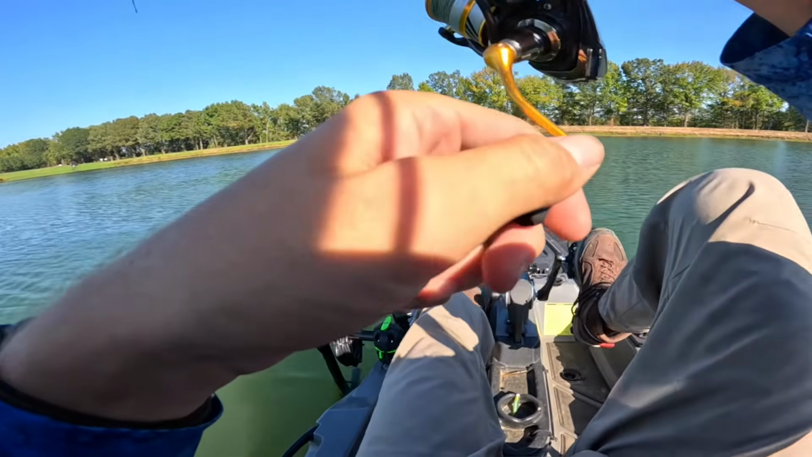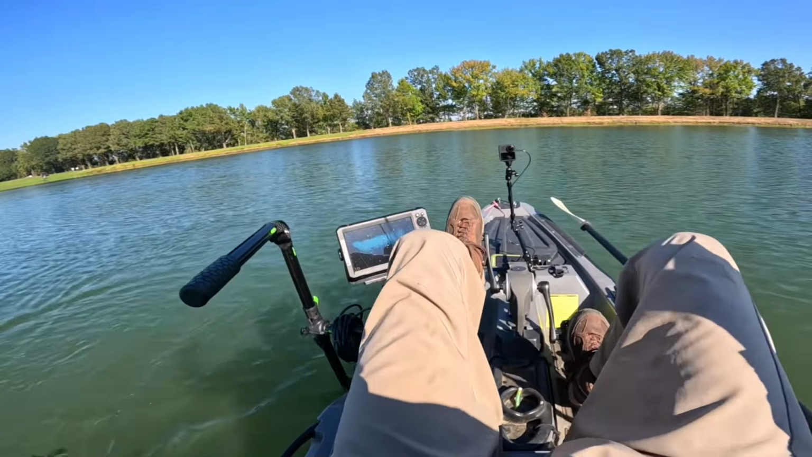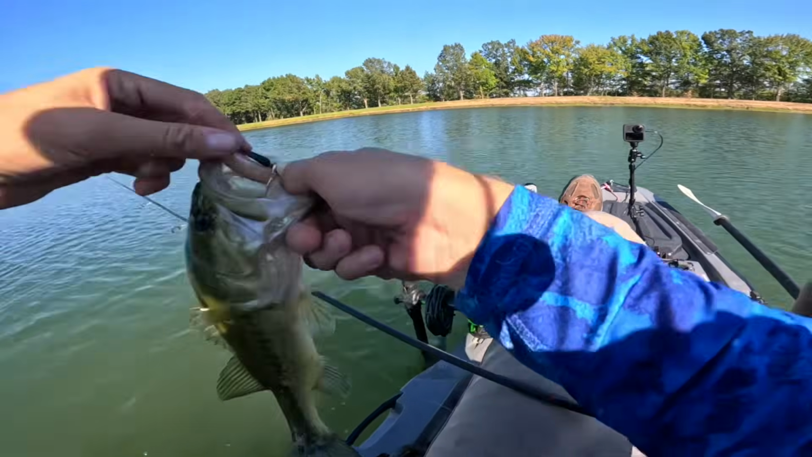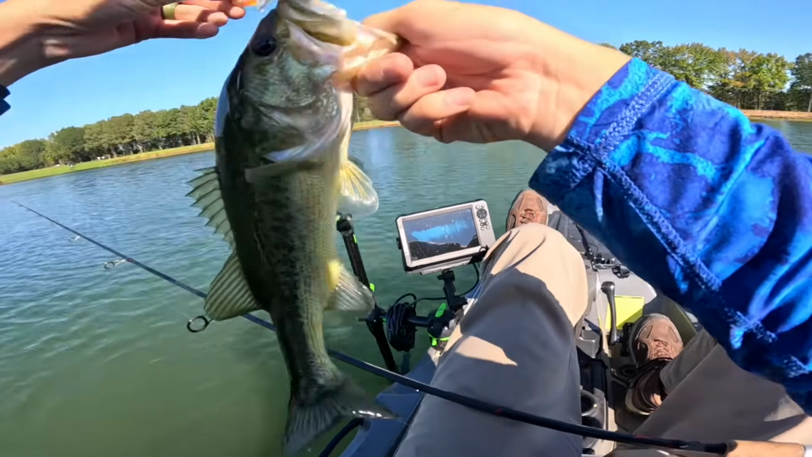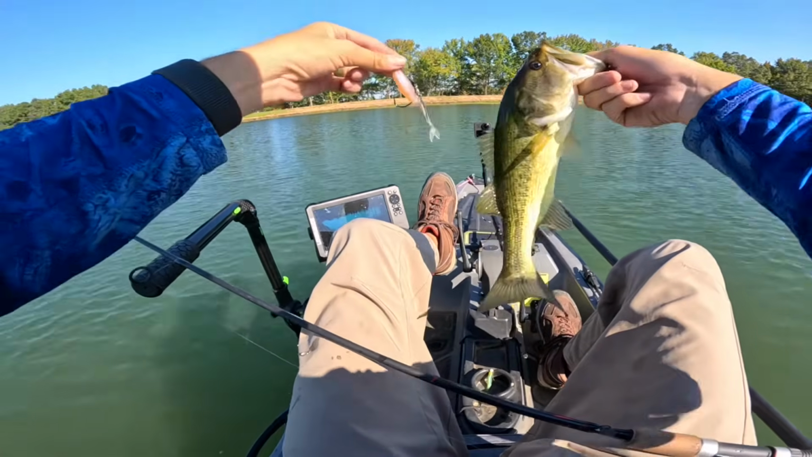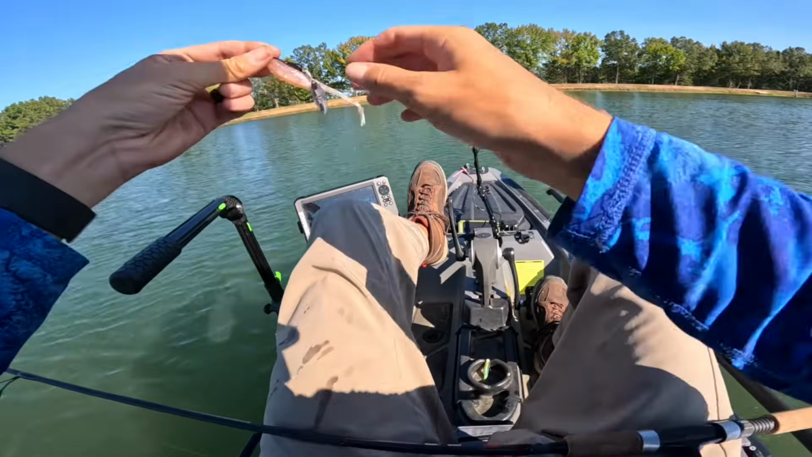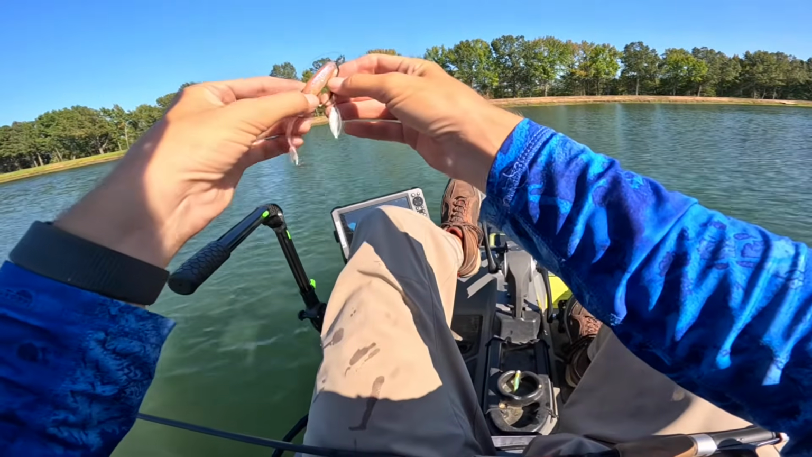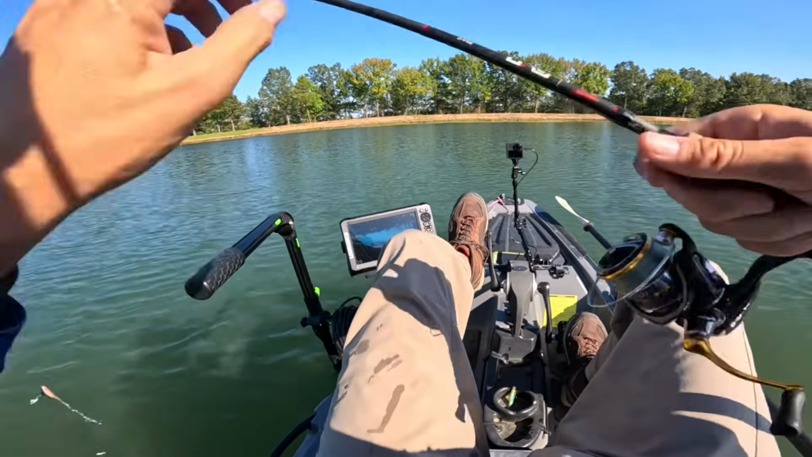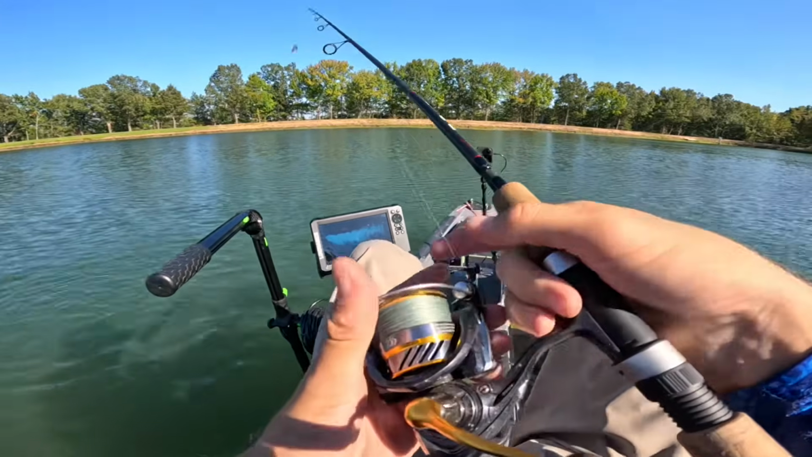Got him. Finally. All these short strikers, and finally this guy bites. Put that on my USA Bass underspin and a 6th Sense Juggle Minnow in the coral pink color. Super cool color.